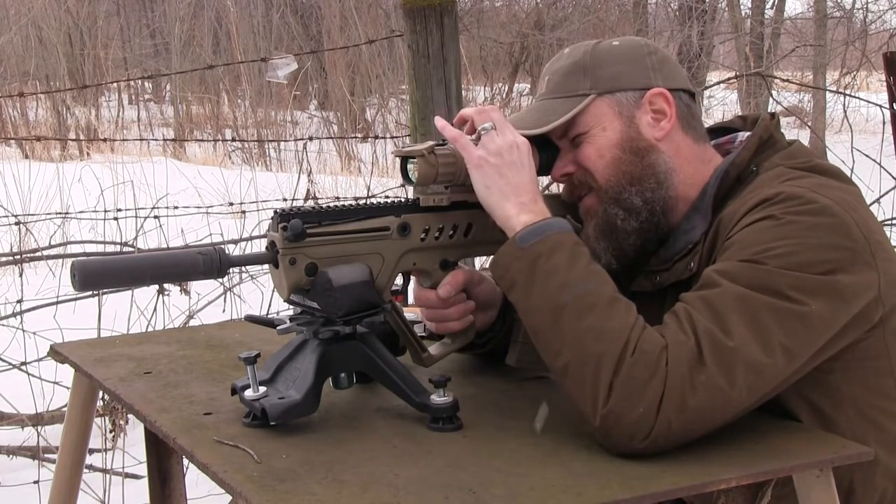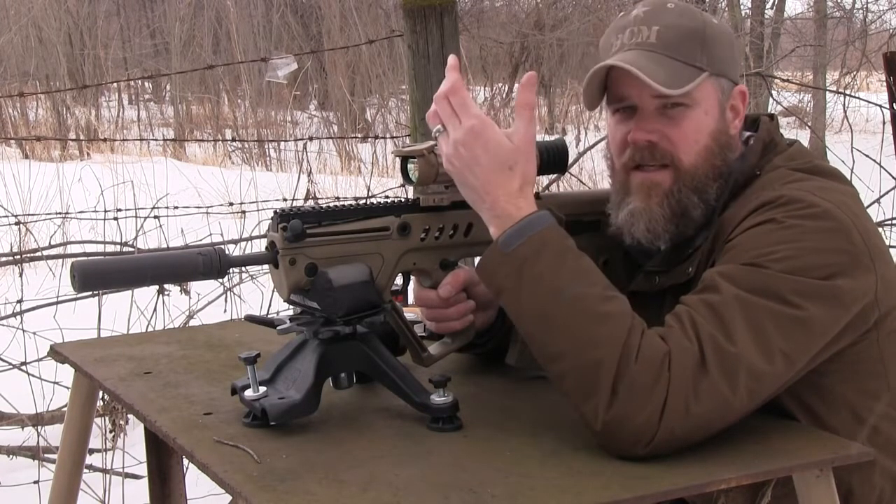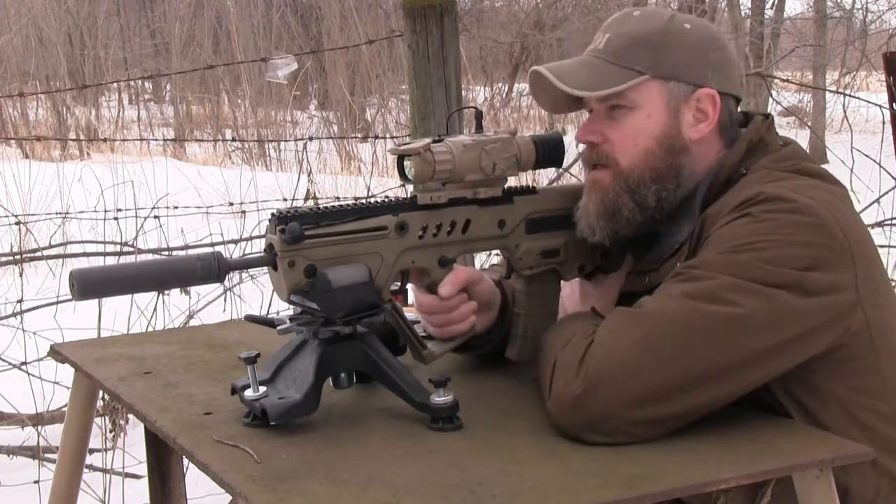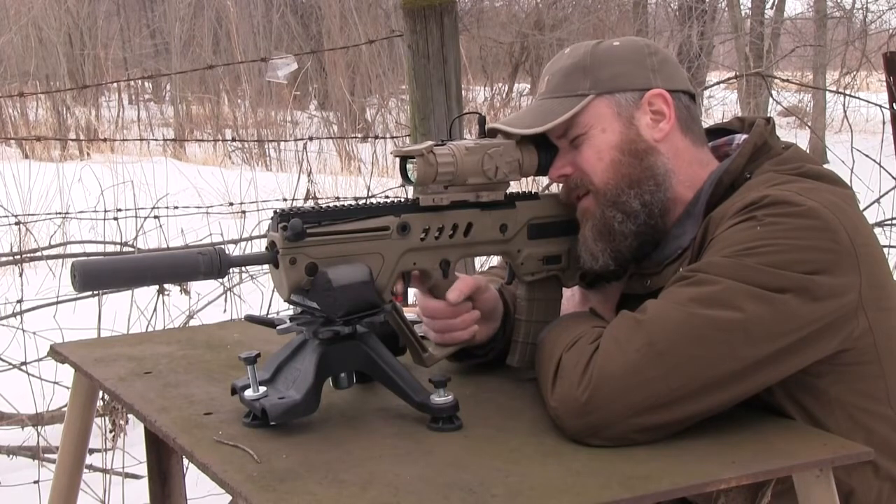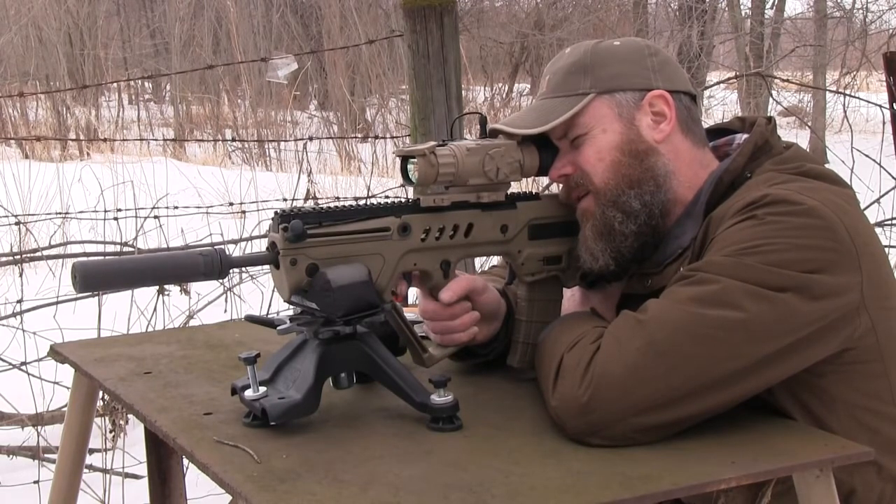Back off the magnification here just a little bit. All right, so what I'm going to do is I'm just going to quarter the target, since now I can't see the ink. At 25 yards, I could see it. At 50, I'm not seeing it. And let's see if I can hit the man size somewhere in the center here. I don't have a very precise aiming point, so the group size isn't going to be all that impressive.